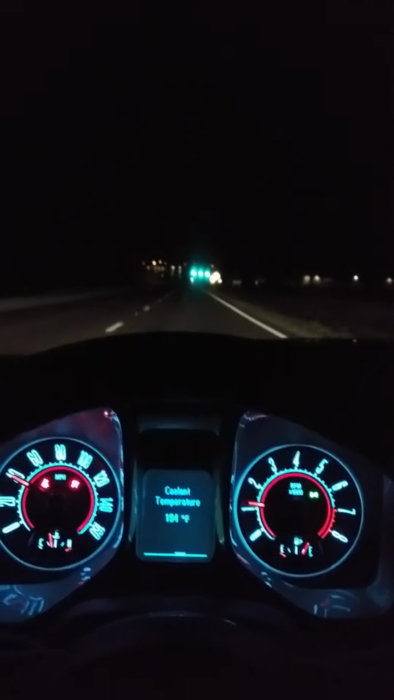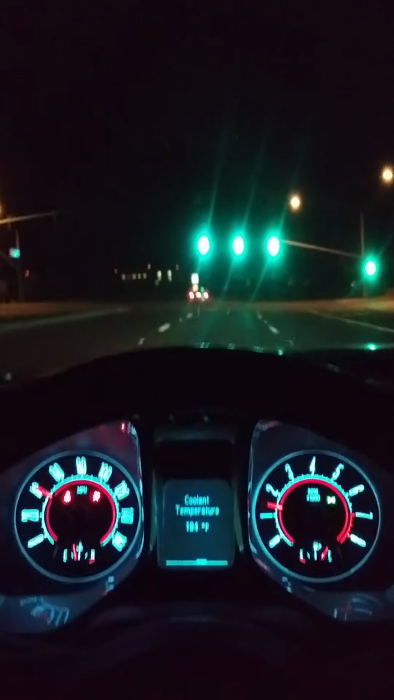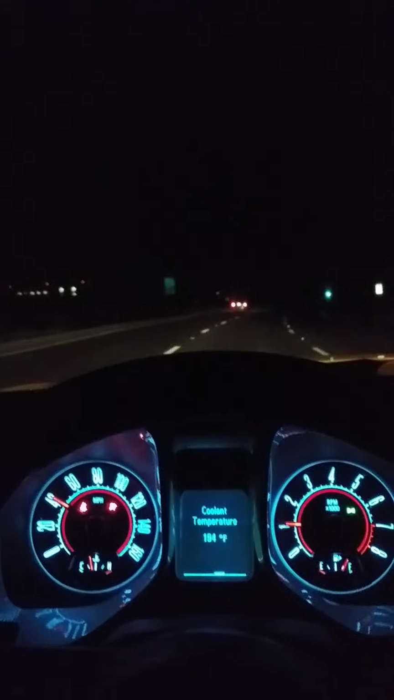I don't want to have cars close to me when I'm driving with one hand and recording with the phone. I got nobody behind me, nobody in front of me, no oncoming traffic.